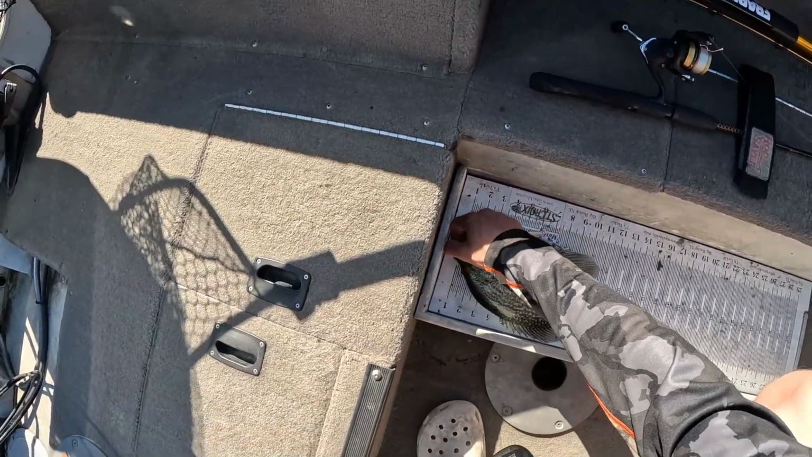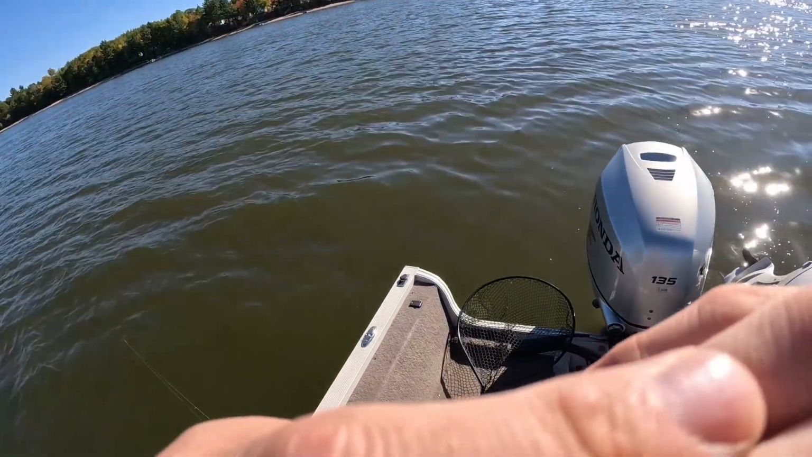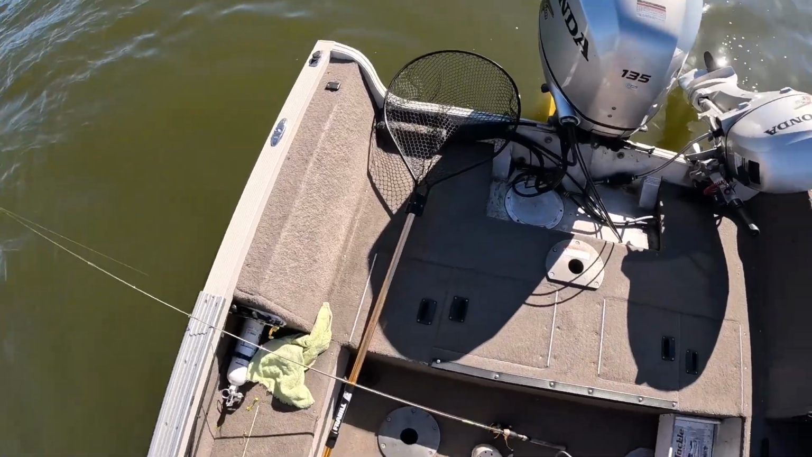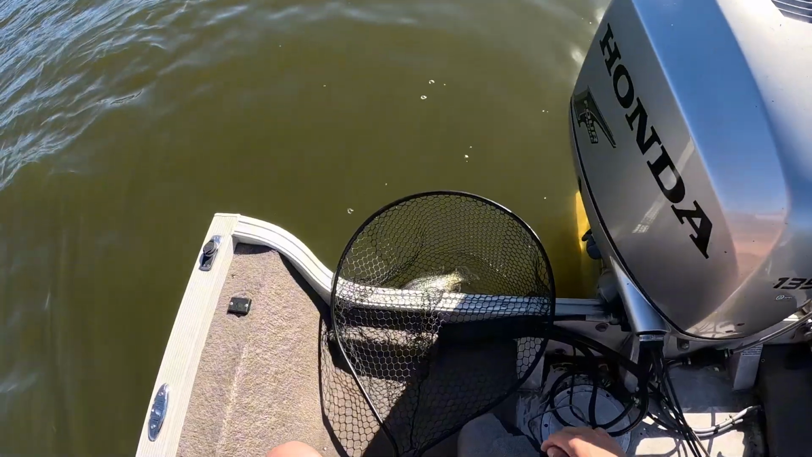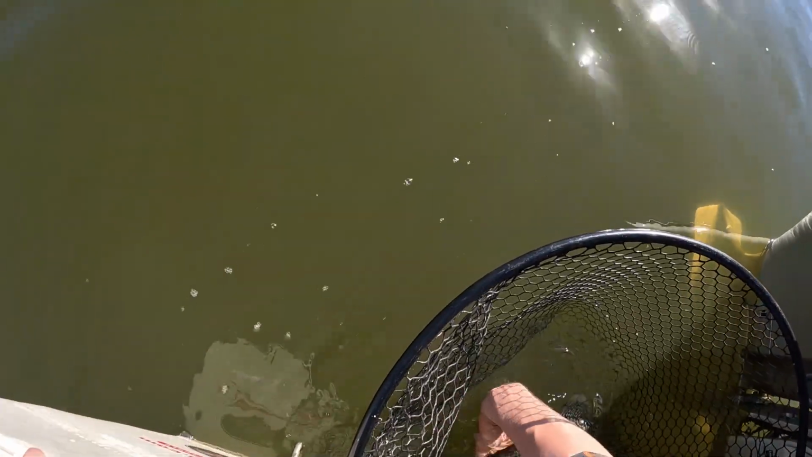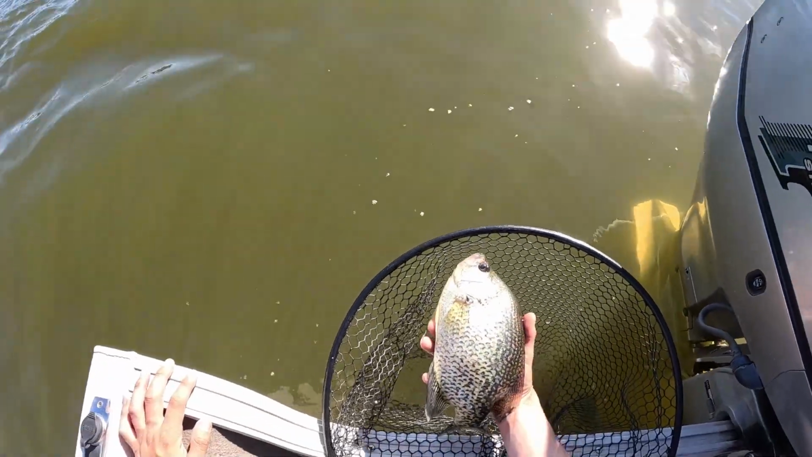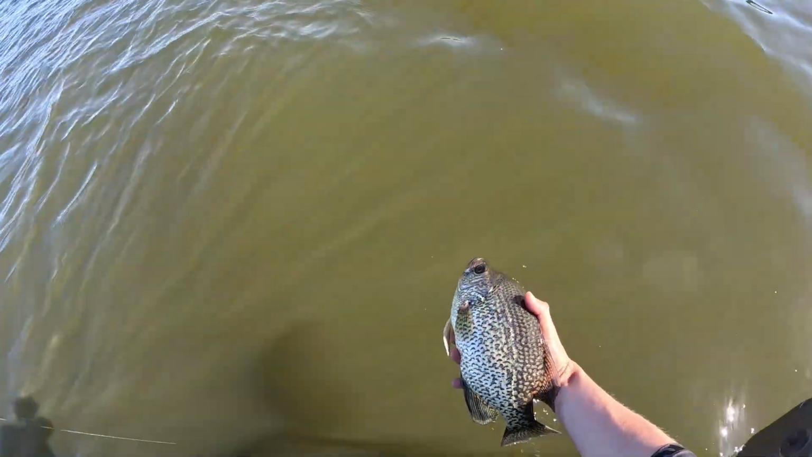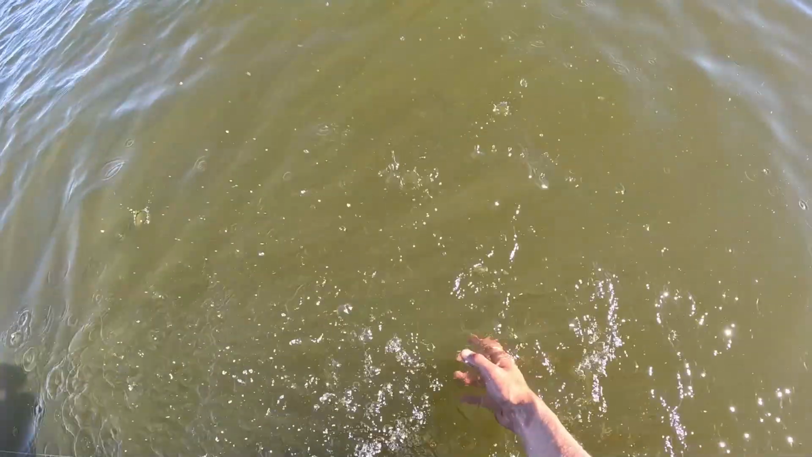Huge crappie. All right. Well, I threw this crappie in the net quick just to keep him definitely alive. I didn't want to wait to fill up water in my live well, so I just threw him back in the net. He is doing awesome. Come here, big girl. Look at this thing. Holy smokes. All right, let's get a good release on her here. See you later.